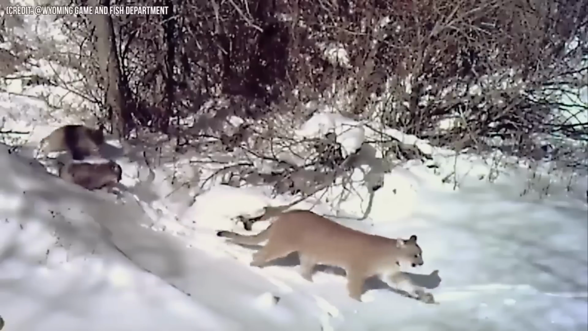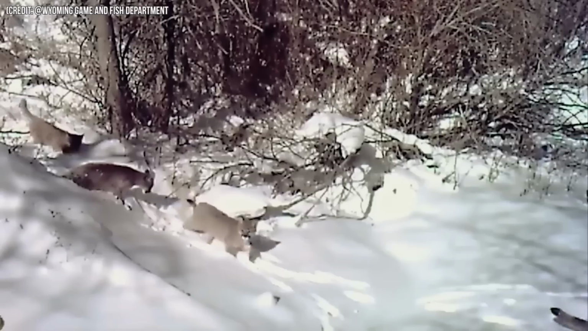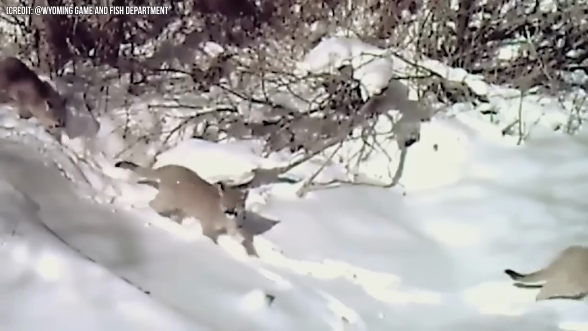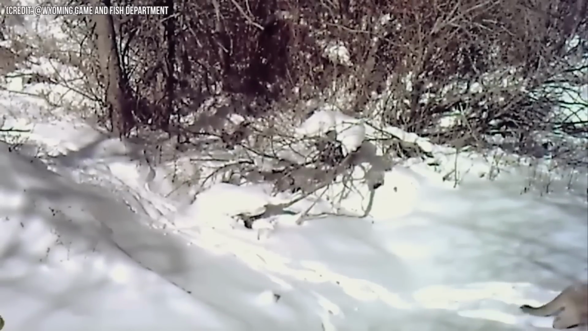This rare trail camera footage shows mountain lions wandering in the mountains. The body of the beast is shining in the sunlight, while they can be seen walking in all their glory down the path. Four mountain lions of different sizes can be seen walking around in the woods. The background is snowy, indicating the cold weather of the area.